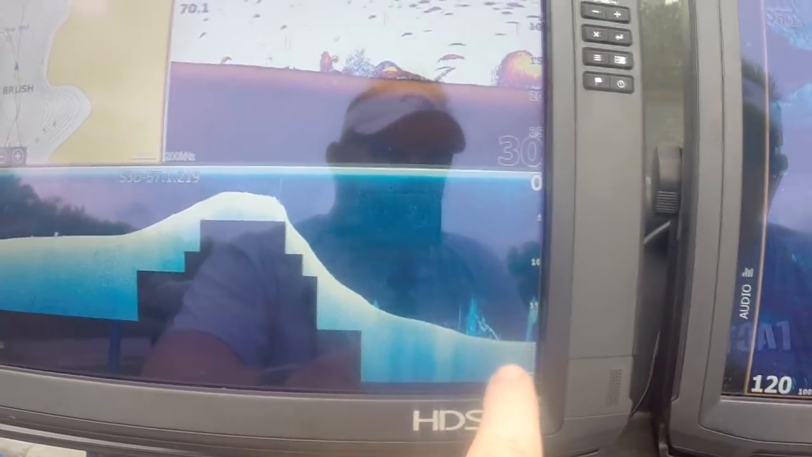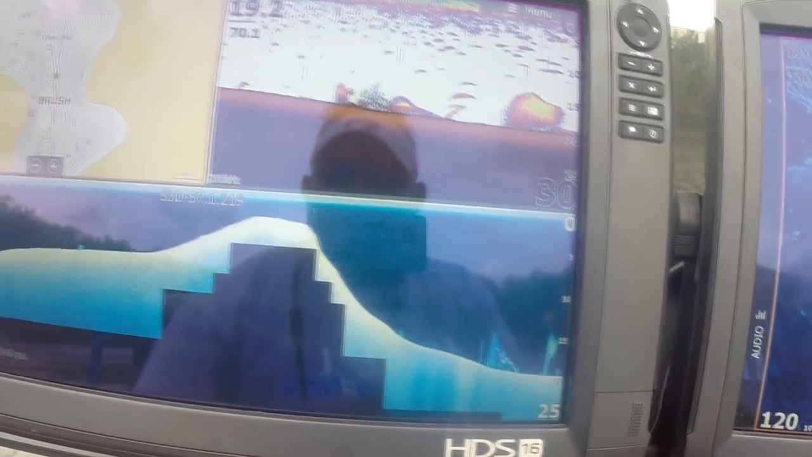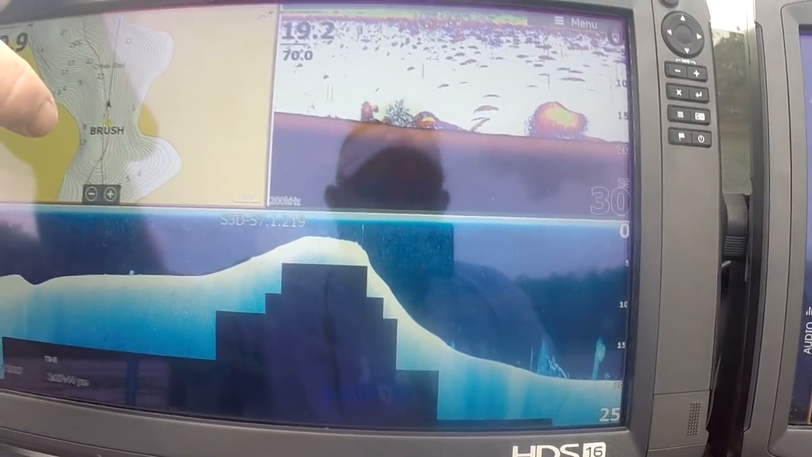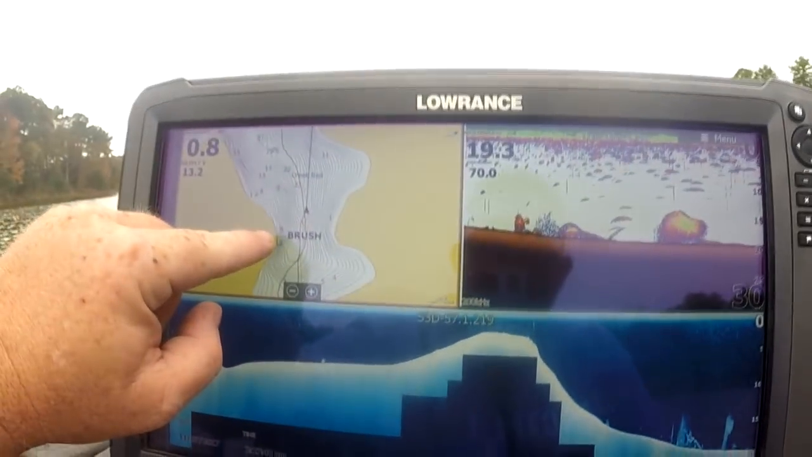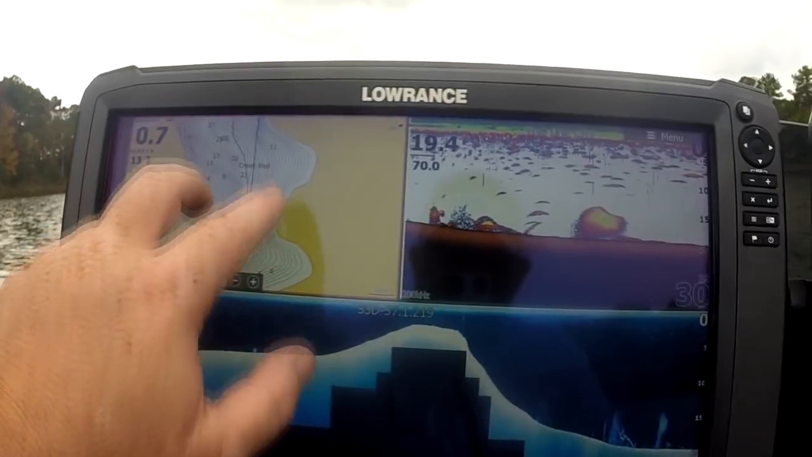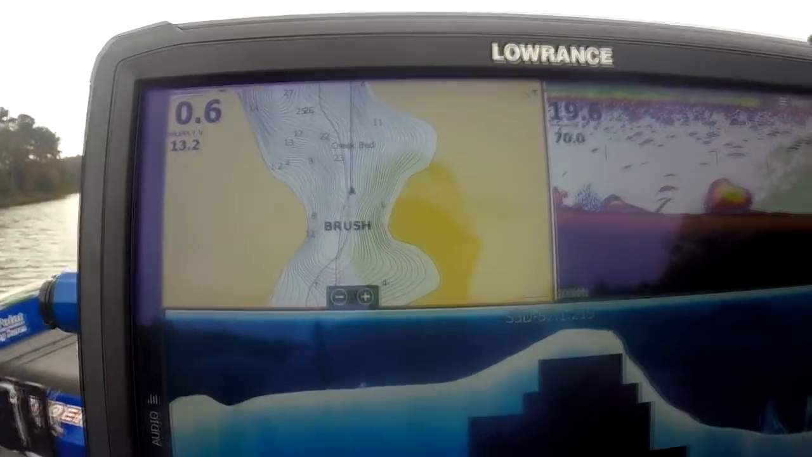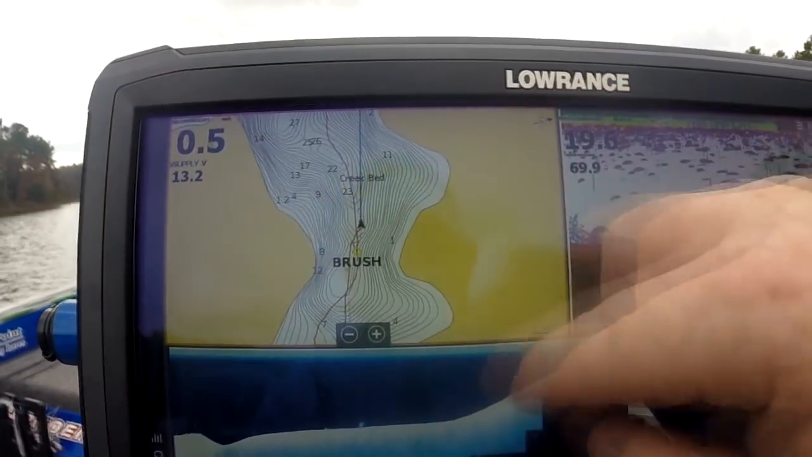And looks like there's a big ball of bait right there beside it. What that tells me, that's exactly what I'm looking for. See right here where this brush is and where this neck down is, right at the pinch, that's where these fish are starting to stack in here, because that's where the bait is. So I'd mark these, and I'd start fishing these transition points right here.